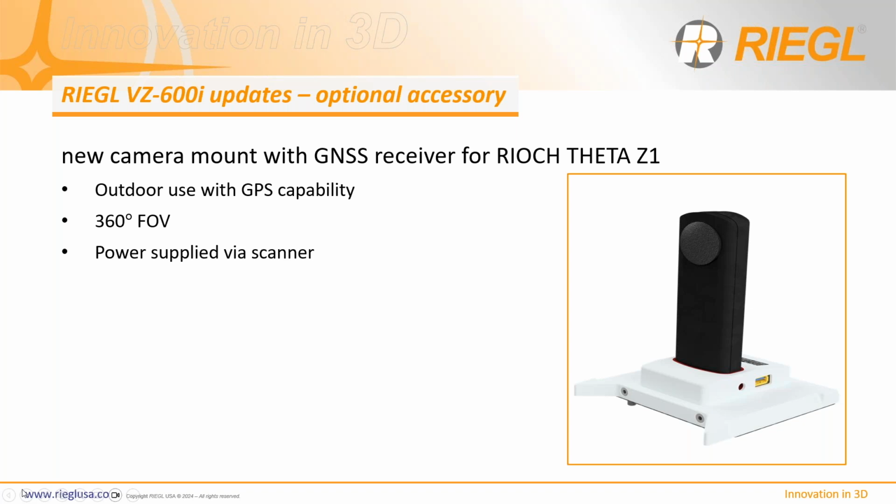The power supply is still provided from the scanner, which is also a very good feature because our customers don't have to worry about powering the camera itself. And not just for this camera, but historically, for all of our external integrated cameras, the power is generated and supplied via the scanner.